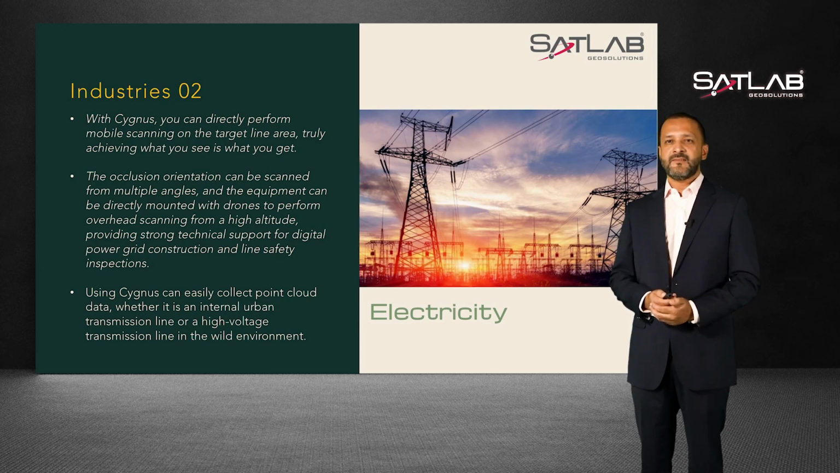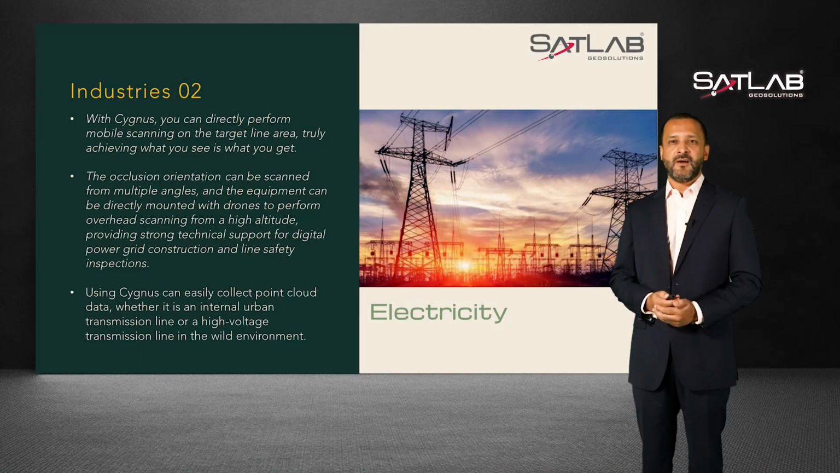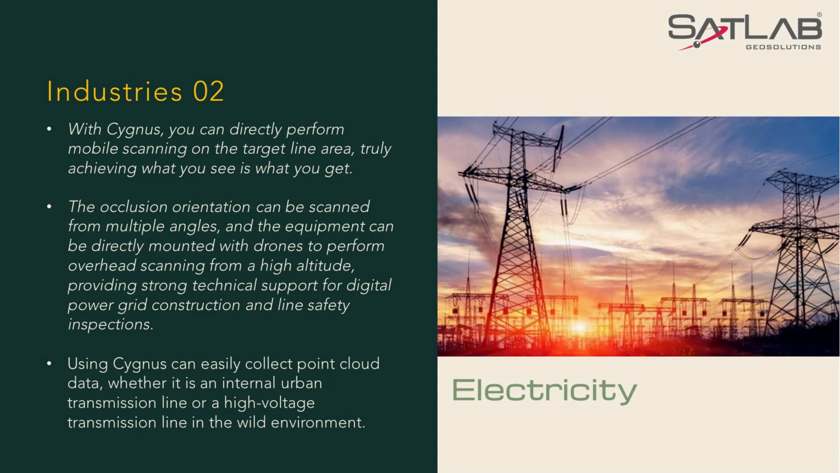Using a 3D handheld scanner, you can directly scan the target line area in a mobile way and truly achieve what you see is what you get. As-built data, the Cygnus is suitable for 3D information acquisition of narrow and long areas, buildings, vegetation coverage, and complex terrain. We can mount the Cygnus on a drone, which is one of my favorites, to map from a higher altitude, providing strong technical support for digital grid construction and line security inspections.